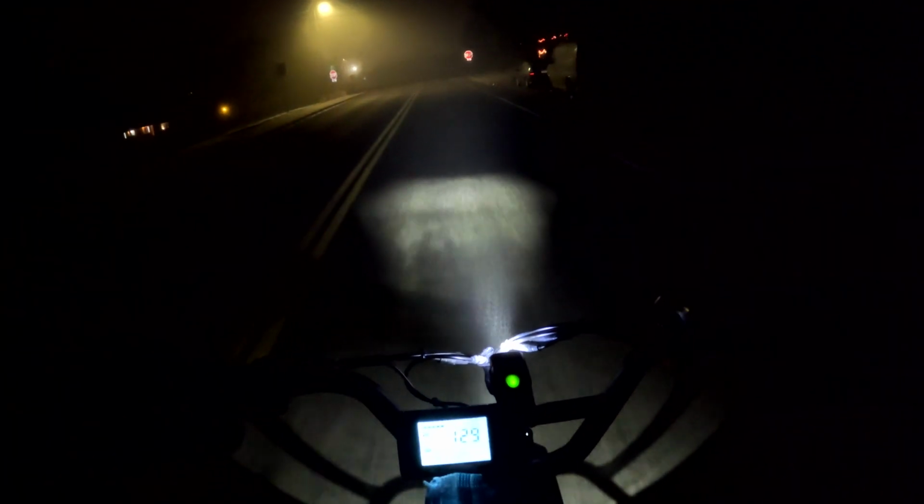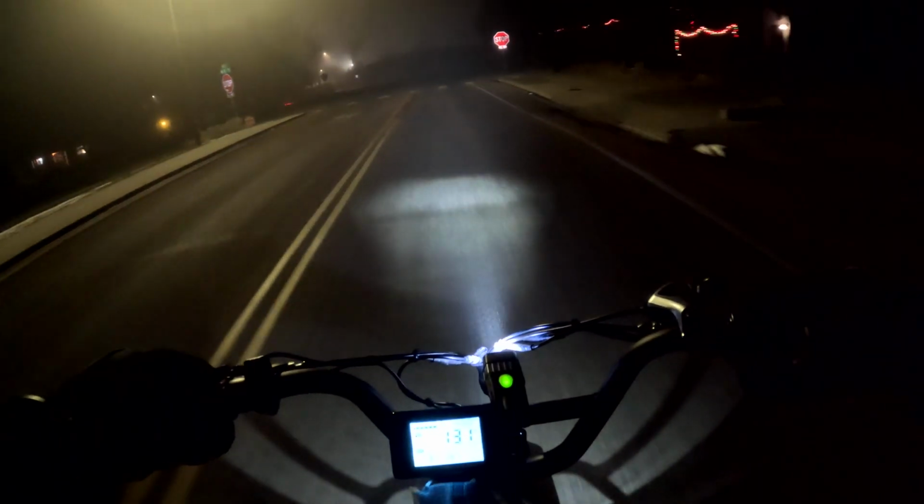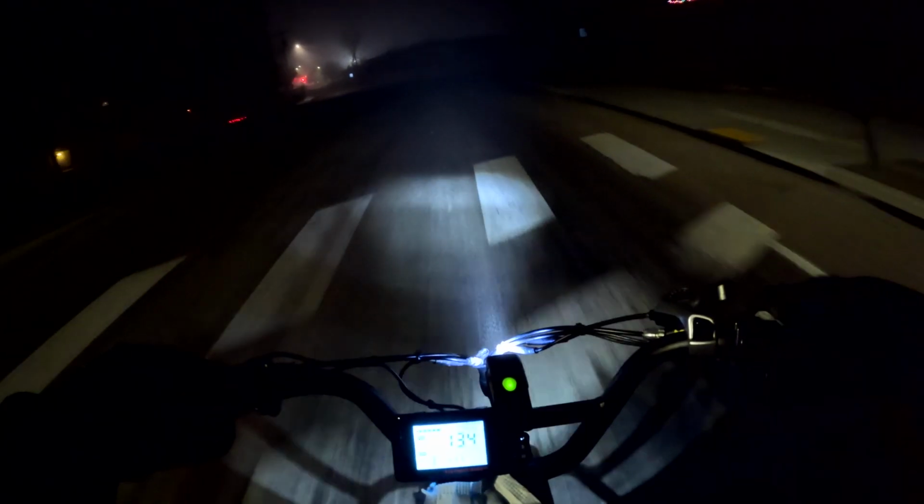God, it's great riding in the fog. It's just so good to be back on the bike. It's been almost a week since I've been able to ride. So nice, so nice.